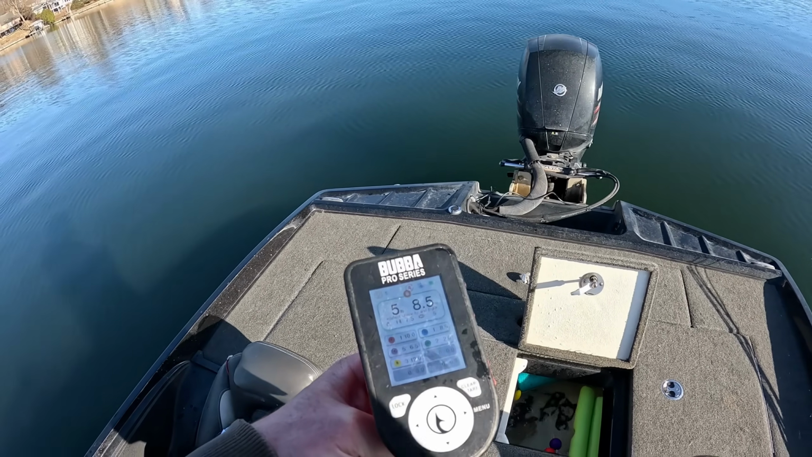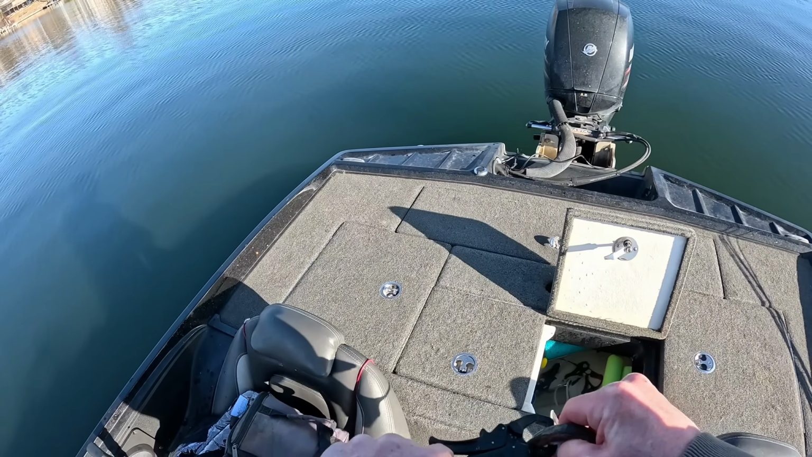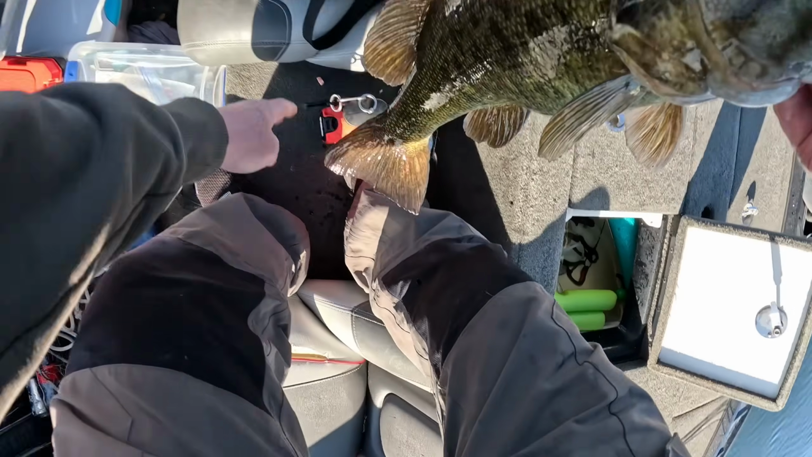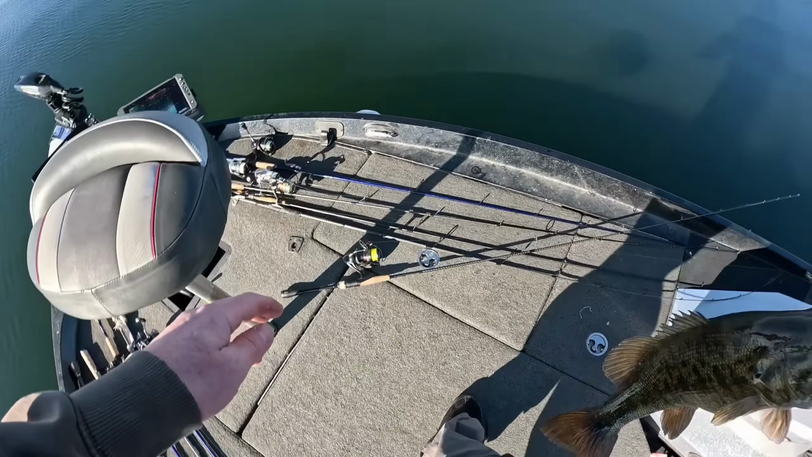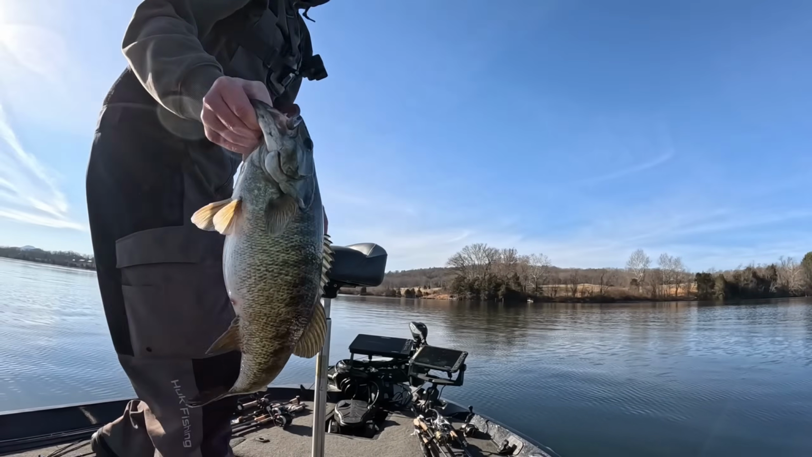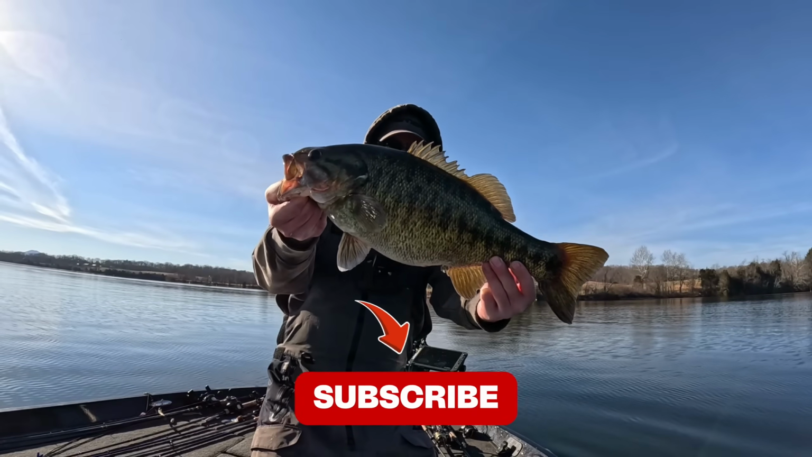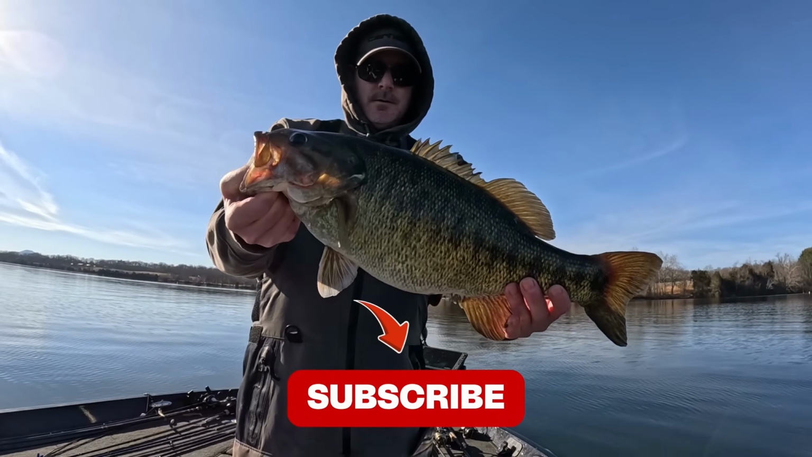5 pounds, 8.5 ounce, 5.5 pounder. What a fish. Look at that thing. Giant bass. 5.8 on the Bubba. There it is.